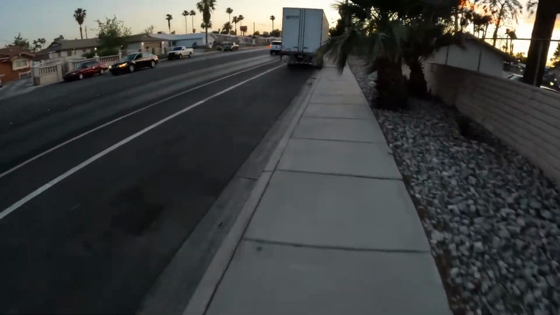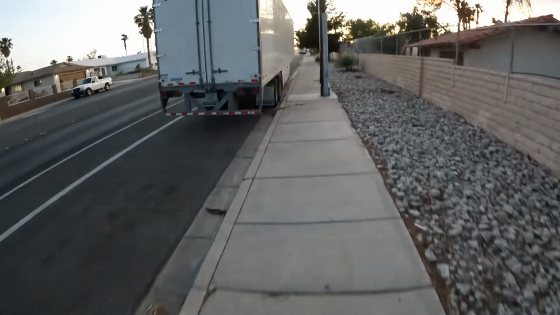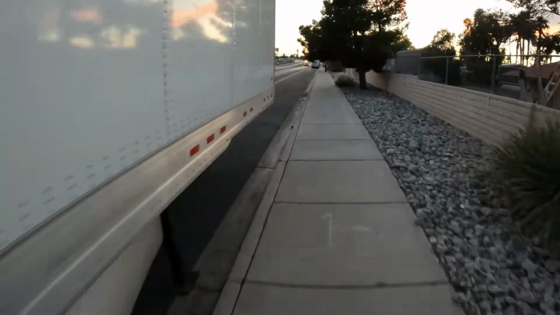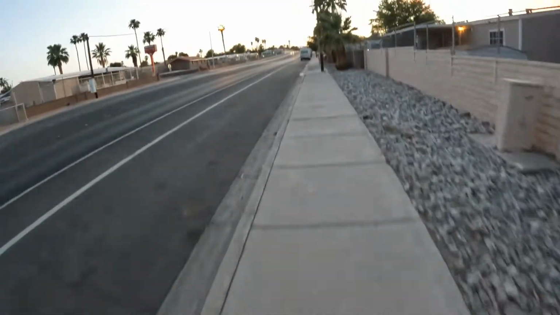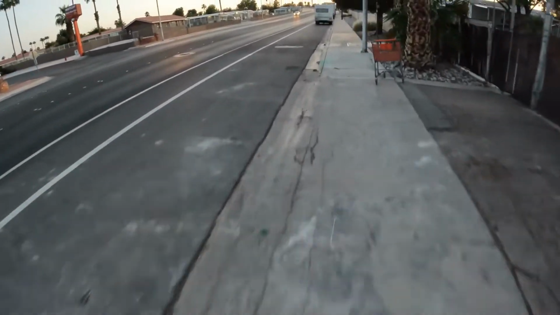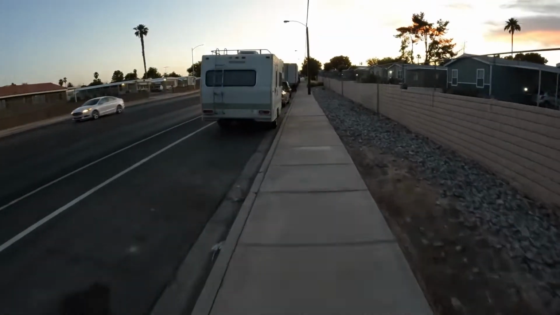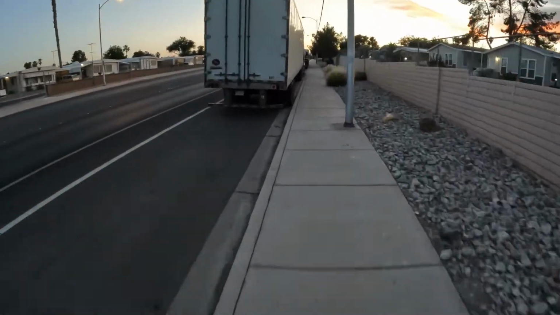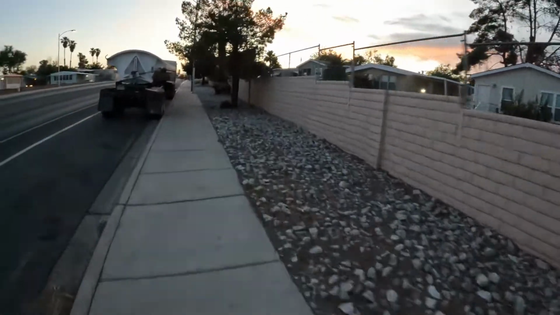Welcome to the evening e-scooter ride. Try not to get wrecked by a palm tree there. I don't know where I'm going or why. I just needed to take a ride on something. This was the easiest thing to hop on, get going with, so I went out on this. And I hope you guys enjoy it. I'm not sure where we're going or what we're doing, but